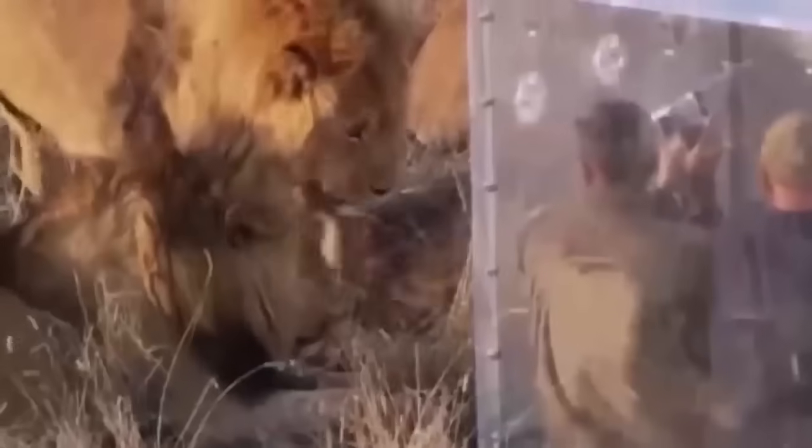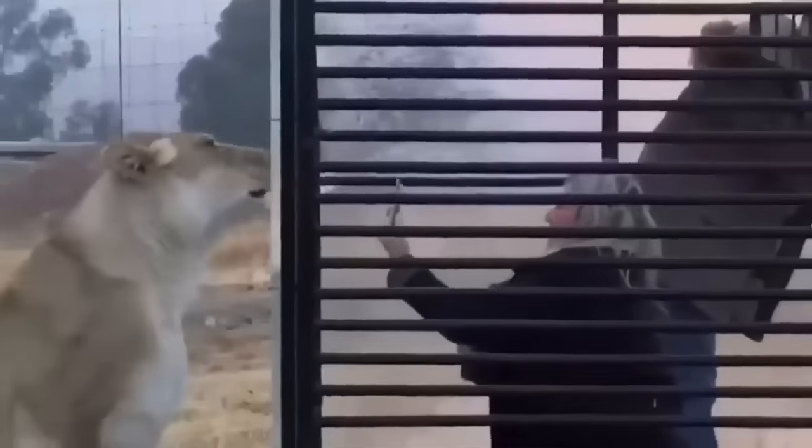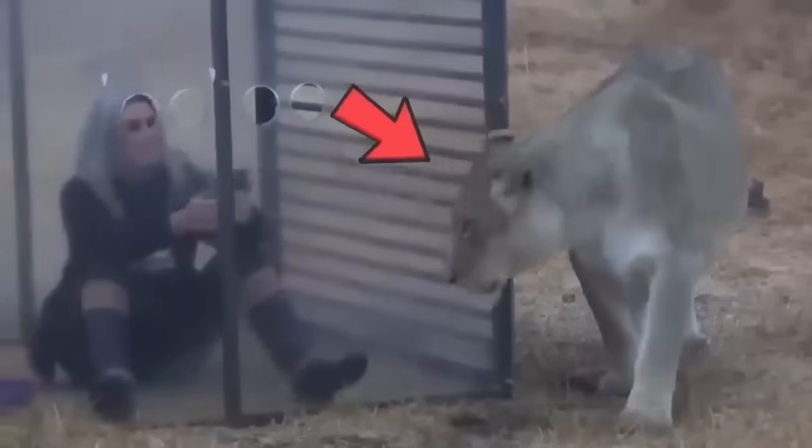There's actually a tourist spot in Harrismith, South Africa, where they'll put you in an enclosure and leave you in the midst of lions. In a video, you can see an elderly couple sitting calmly inside the cage, while lions are roaming around and even sitting on top of the enclosure as visitors take pictures.